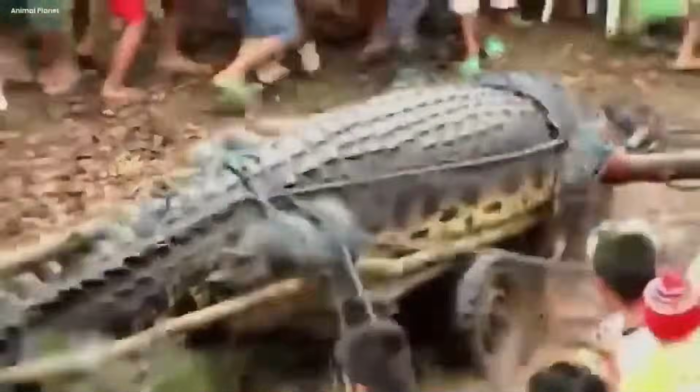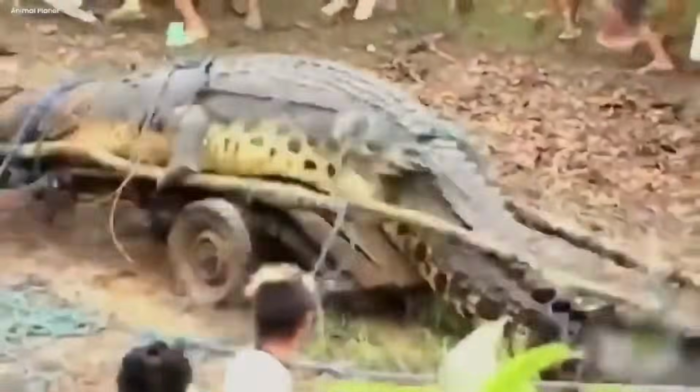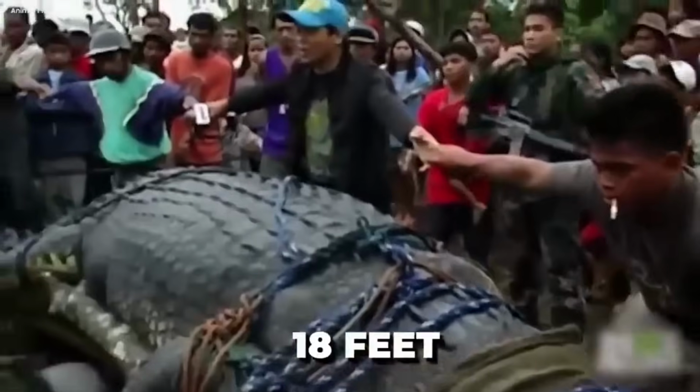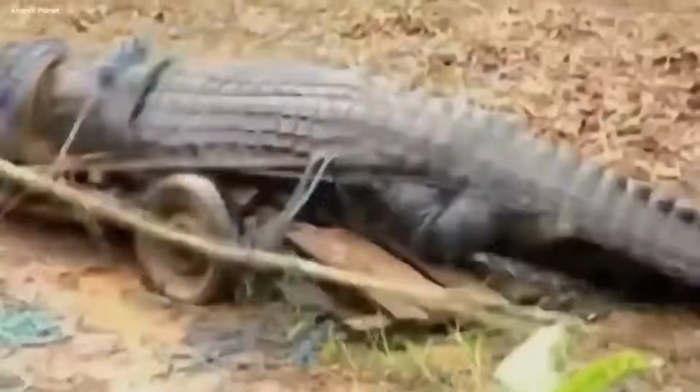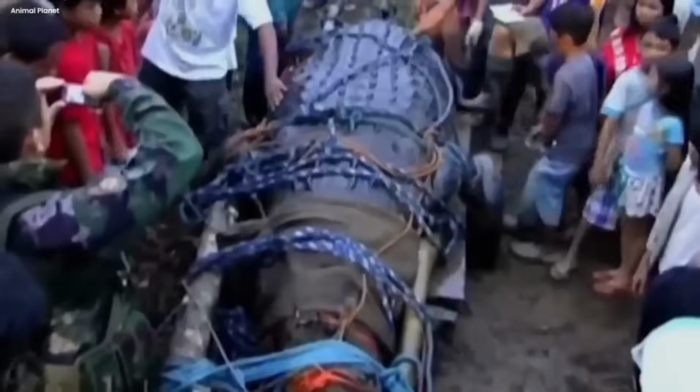But how do you confront a beast of such immense size? It measured about 18 feet, a true giant. The battle that followed was a desperate fight for survival. The crocodile, sensing its impending doom, fought fiercely, sending chills down the spines of those who faced it. In their darkest hour, a glimmer of hope appeared, a plan born of necessity and creativity. They securely fastened the colossal creature to a raft and used ropes to harness the strength of the community.